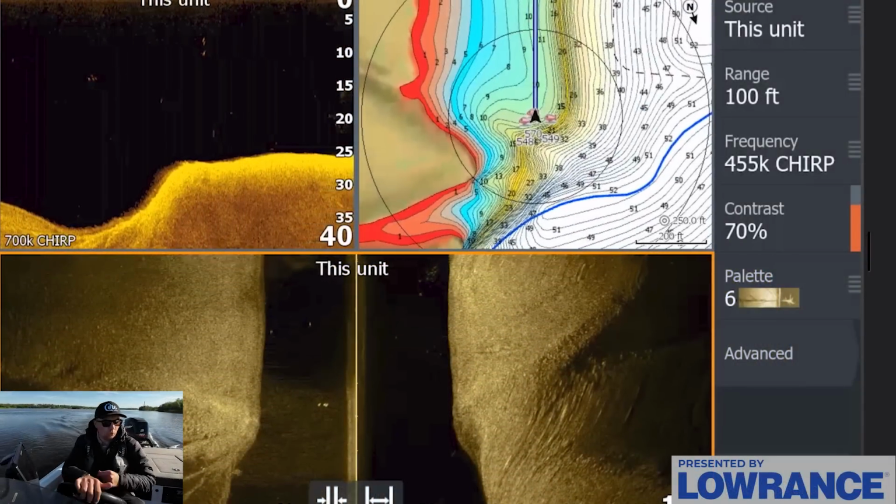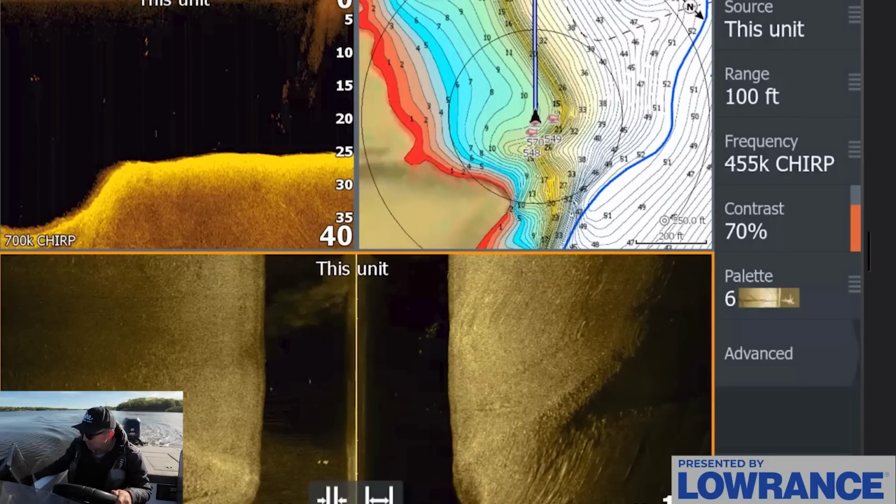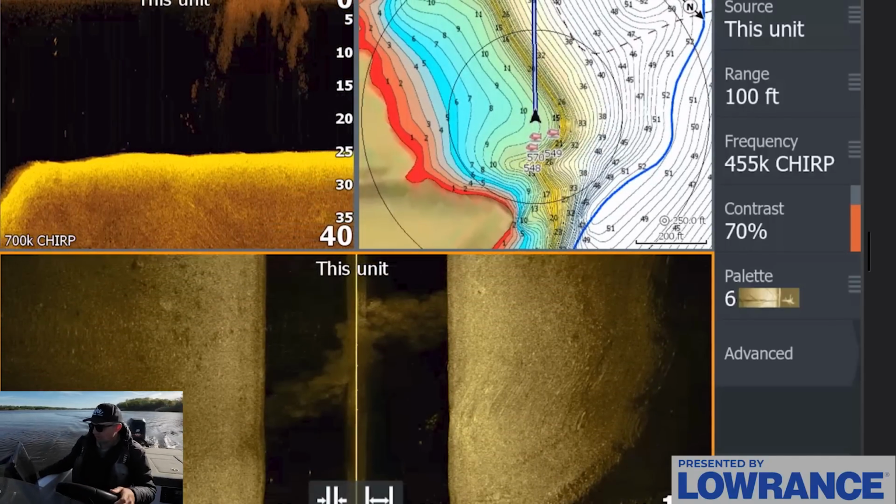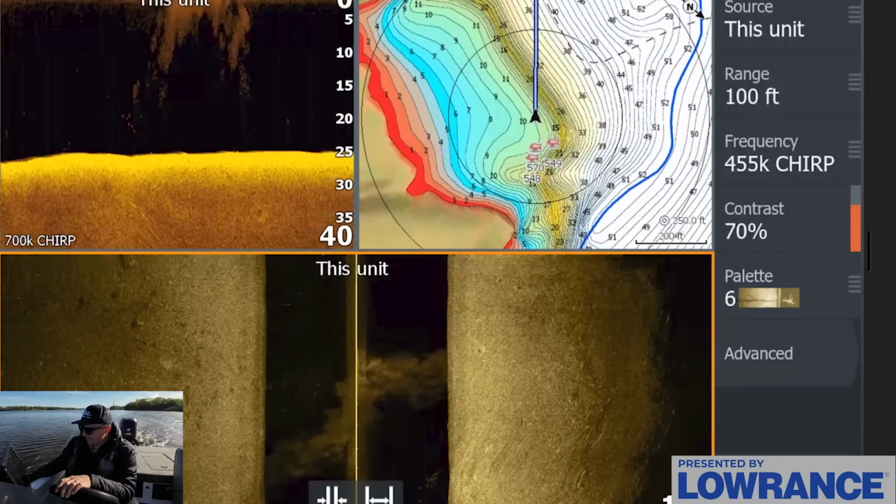So these fish, again, will be kind of trickling out. And so we're gonna have to maybe look at some more kind of intermediate offshore areas. I would consider this a summer ledge. This is where a lot of fish set up in the summertime, and I'm not seeing a ton of activity.